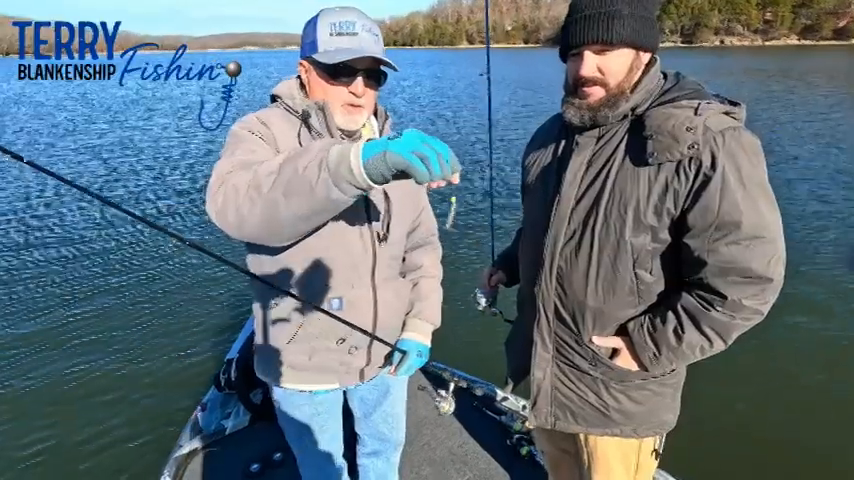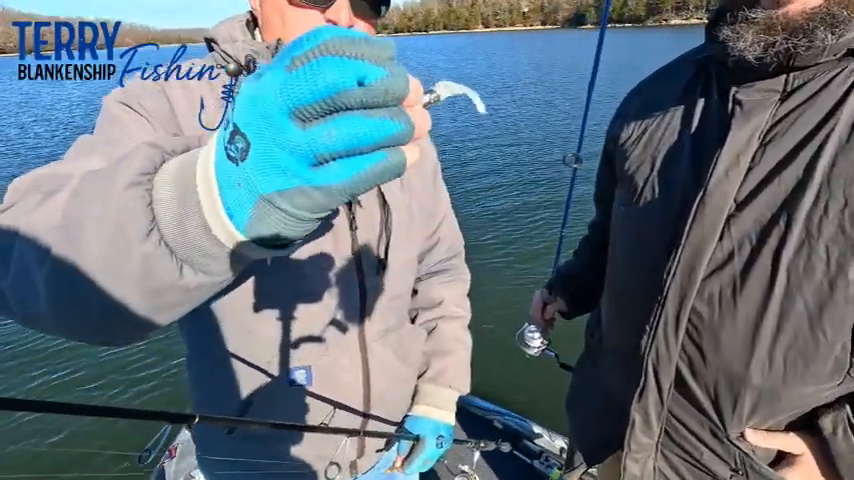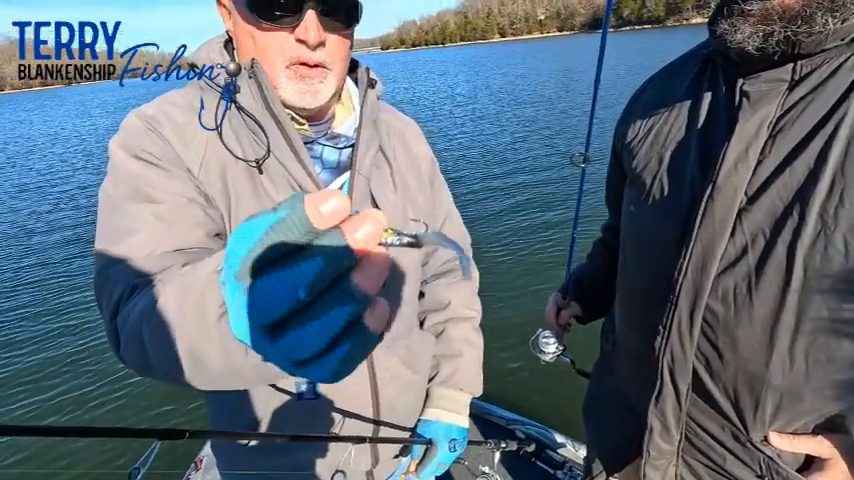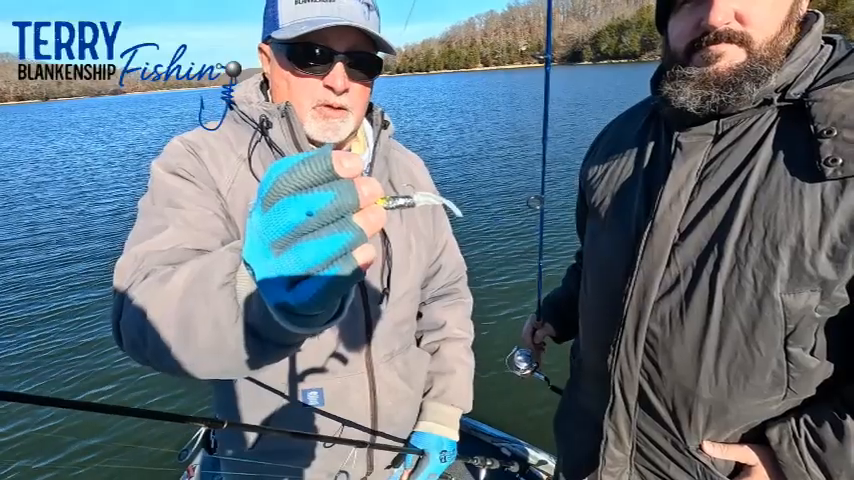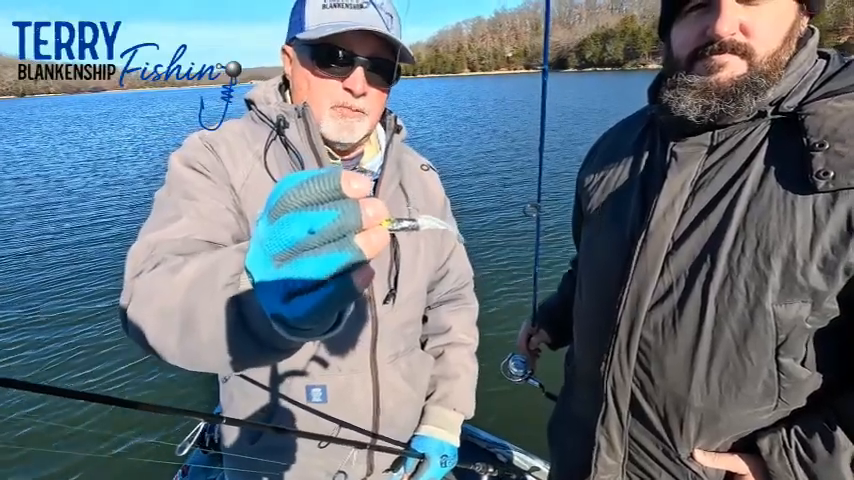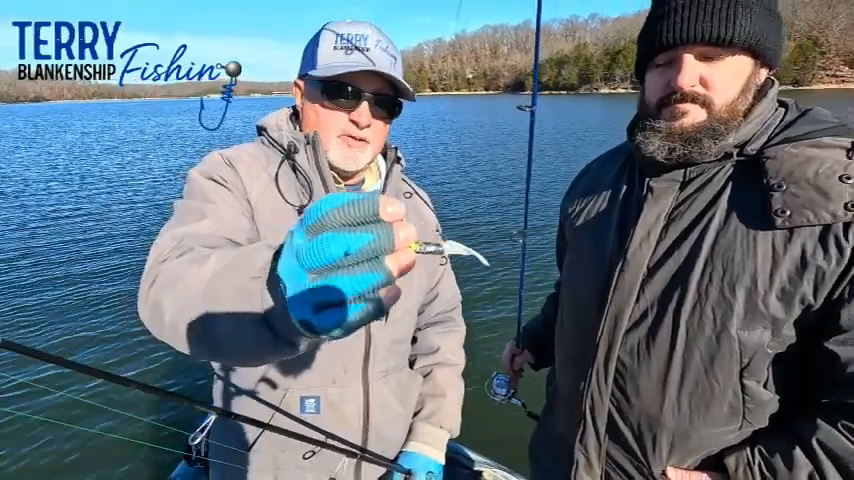We got Randy set up with a Bobby Garland. This is called a Minnow Minder bait. It's kind of got a split tail on it. When you put that thing in the water, it's got a lot of action. You see that sparkle in it? It kind of resembles what might be shad or any kind of scaly fish. So he's going to drop one down there and see if we can catch one.